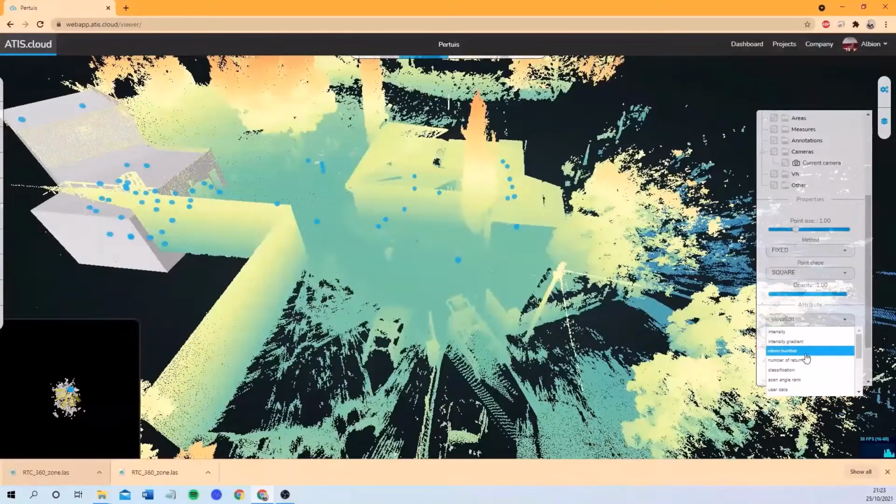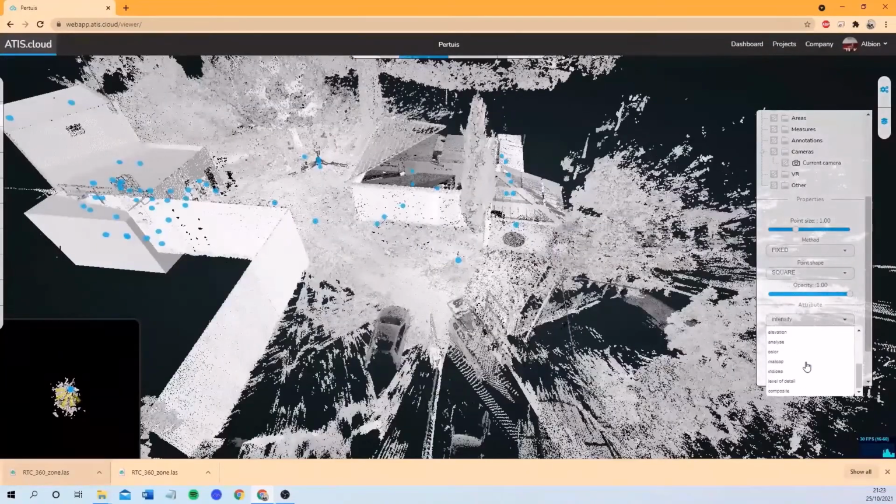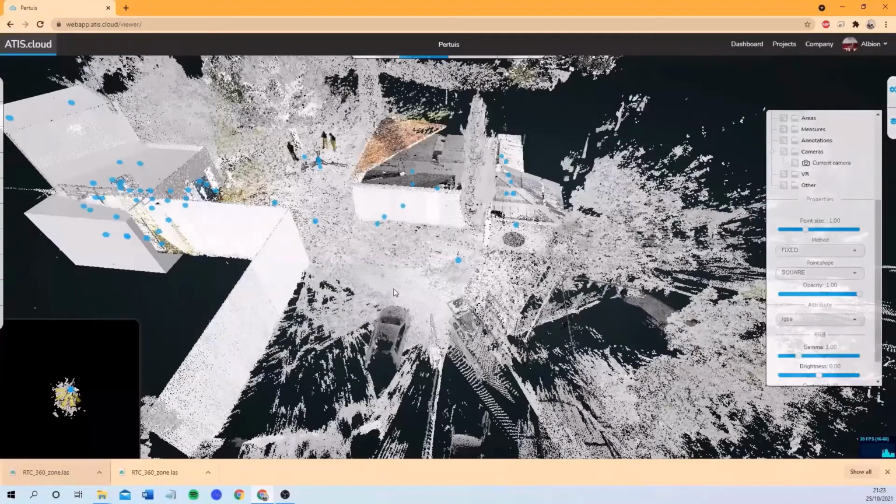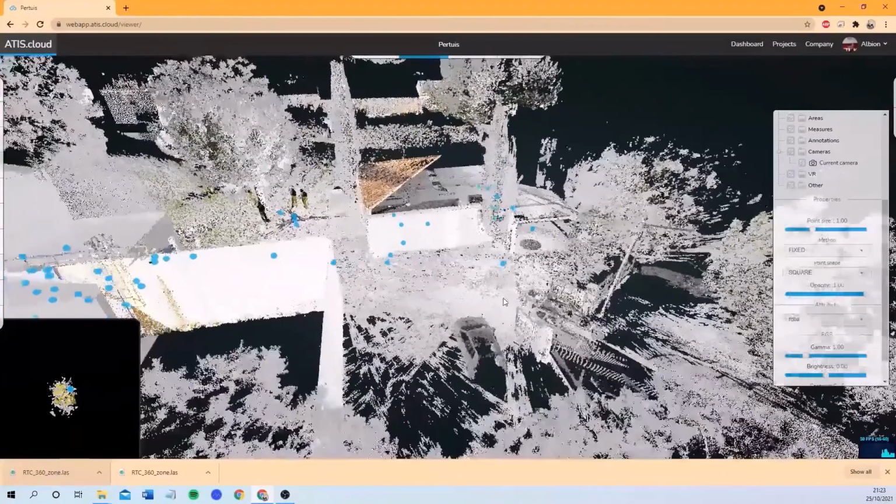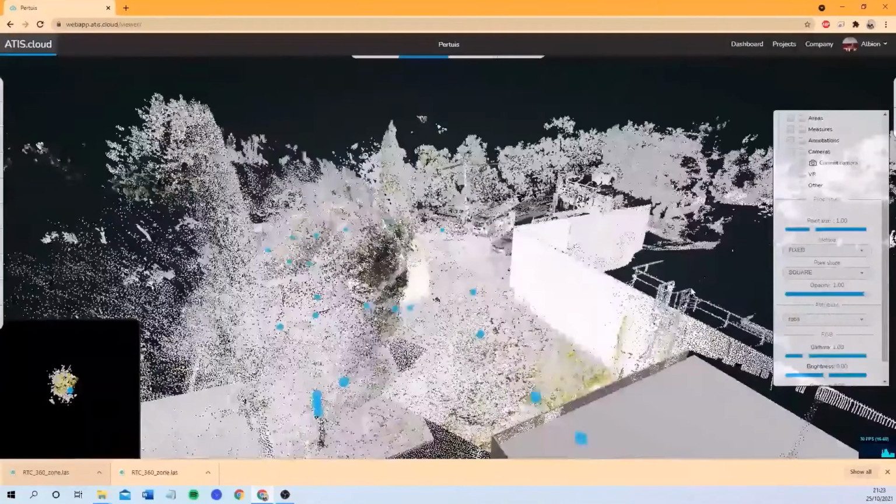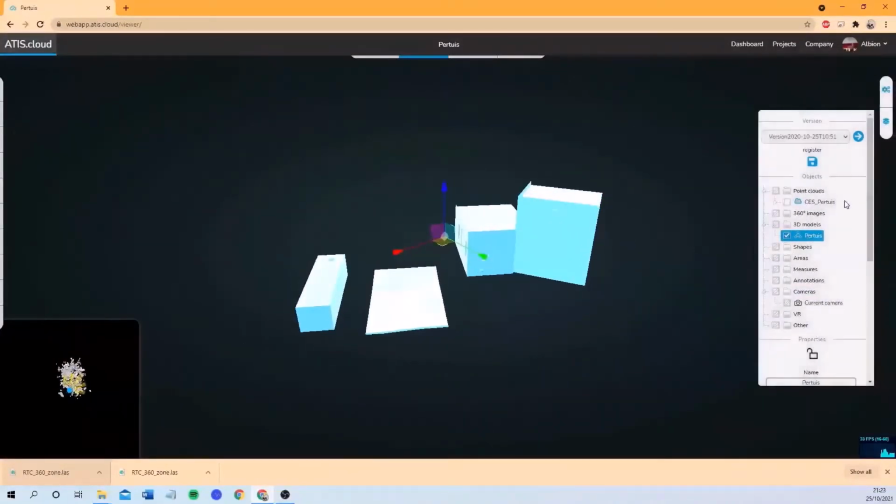So let me switch to intensity first, and some of the stations have the color, so I'll be switching to the color, this one. So the stations that are with color will be displayed with color and the others with intensity. And I'm going to hide the point cloud. Here we have the model that was made.